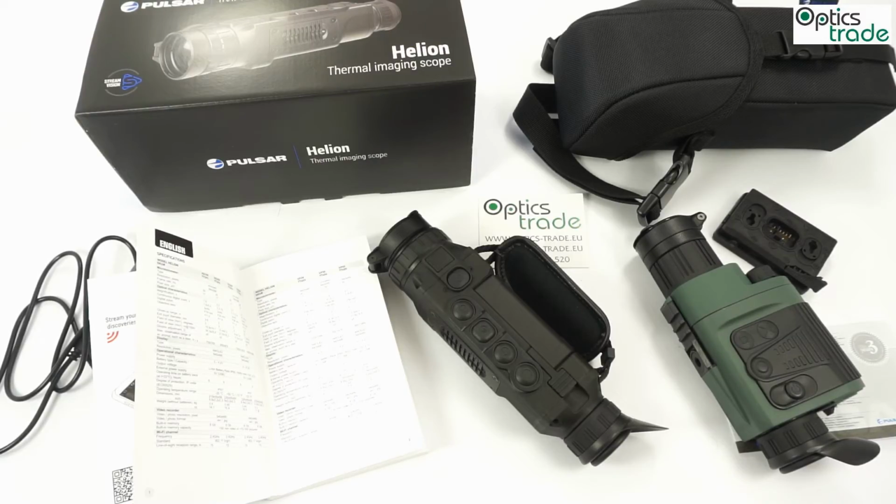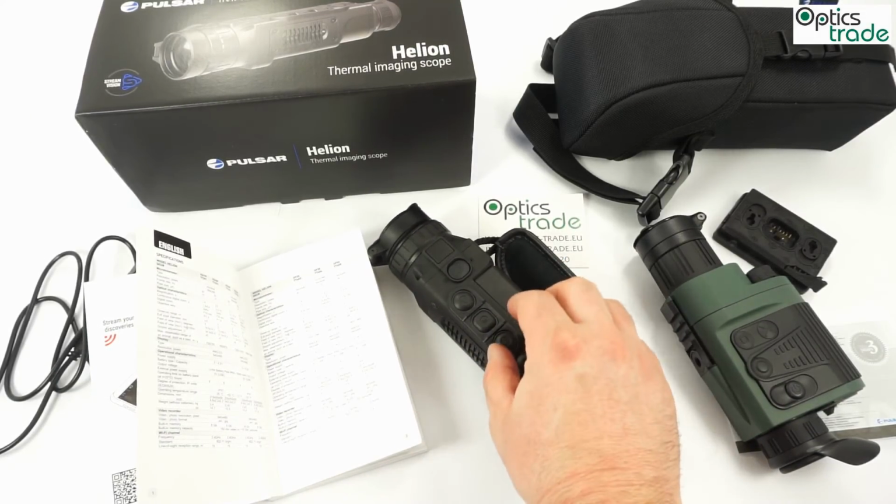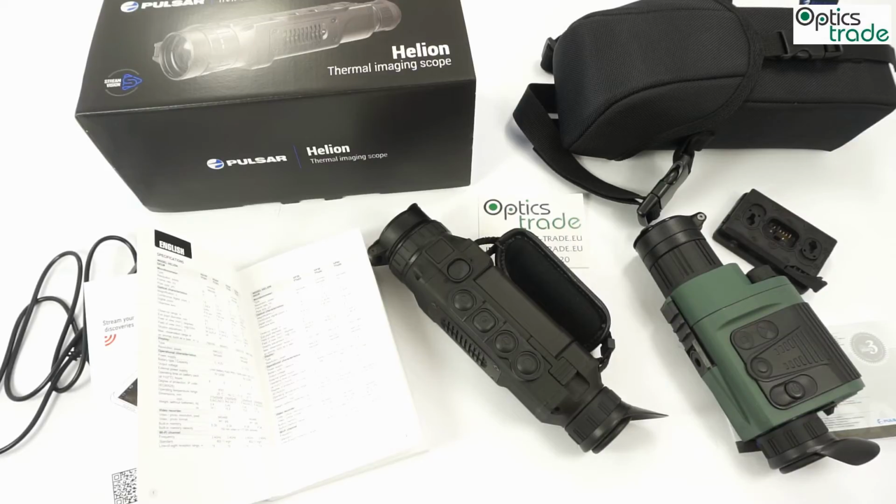Because when you first try a thermal imaging scope, especially at this level of quality, since these are currently probably one of the best and the highest in quality among all civil devices available on the civil market, not made for the military or law enforcement.